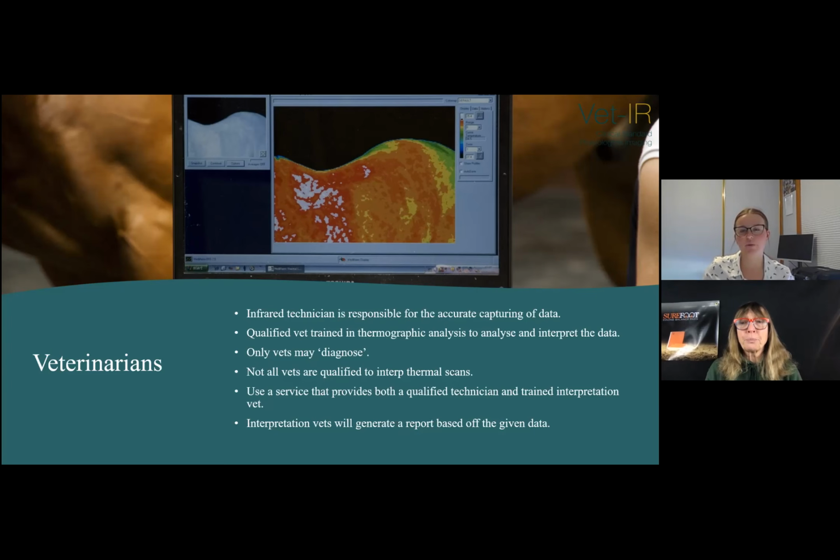So at Vet IR, we have a team of veterinary surgeons that are trained in thermographic analysis. And then we have a team of consultants, so that's me. The consultants take the images and they write out the history and adapt the images. And then we send them to our team of vets, and they analyze the data and generate a Vet IR report. And then they send it back to us. And then we go through it with the client and their veterinarian and chosen professionals. And then the client goes away and conducts further investigation.